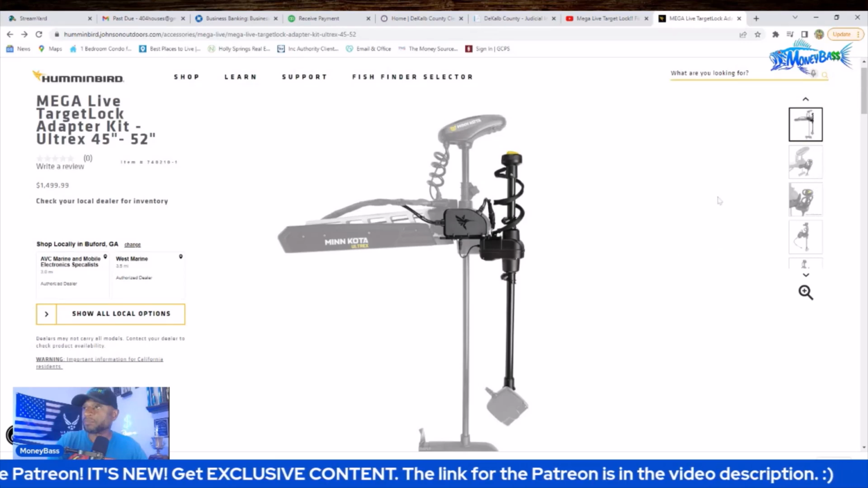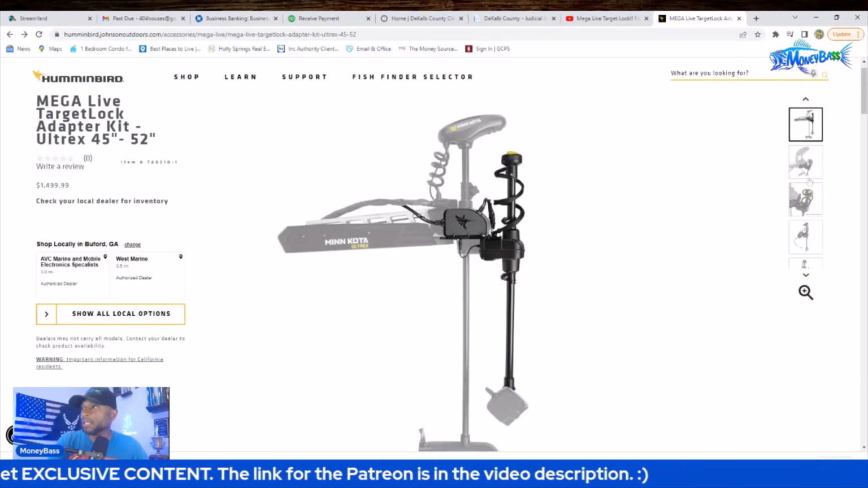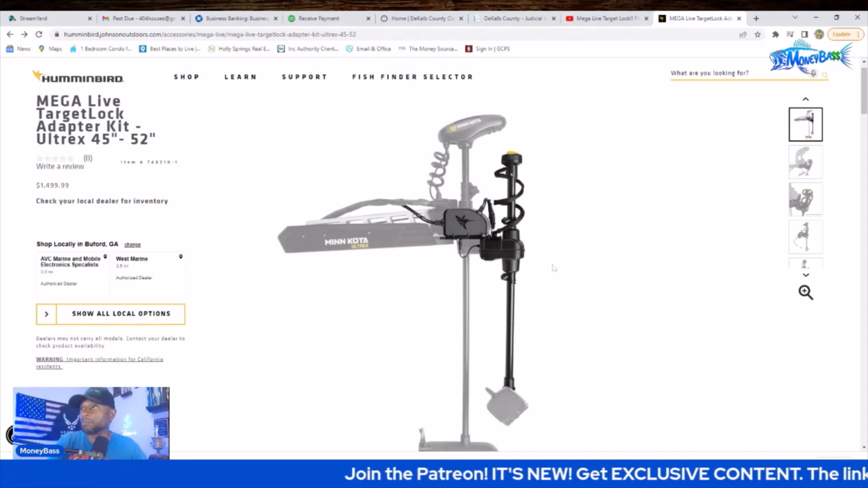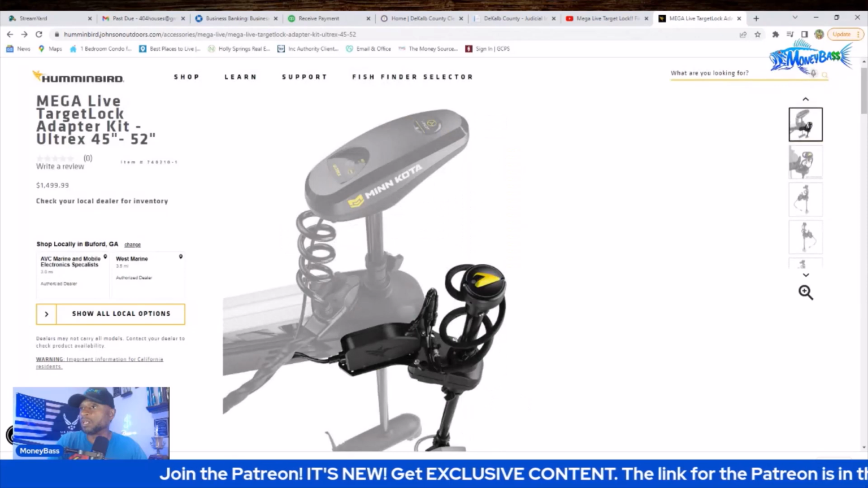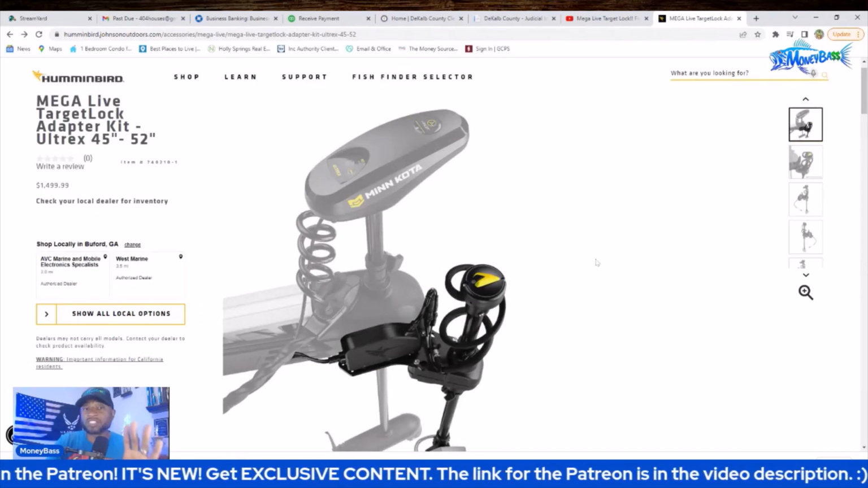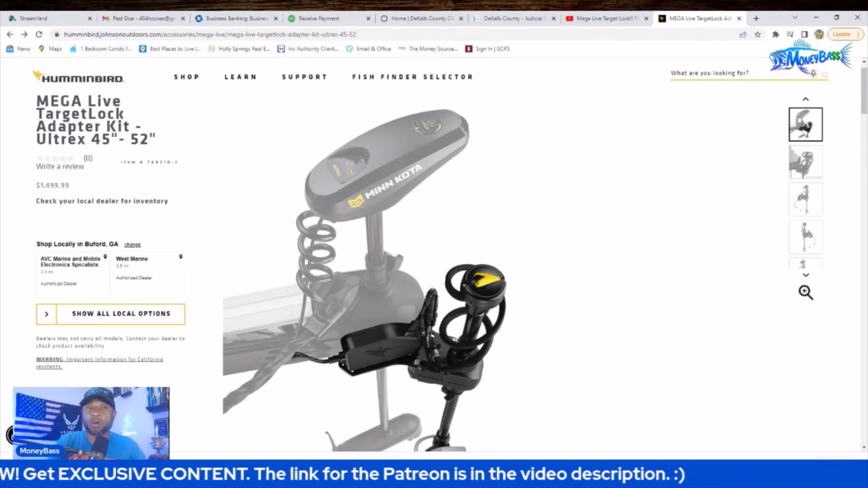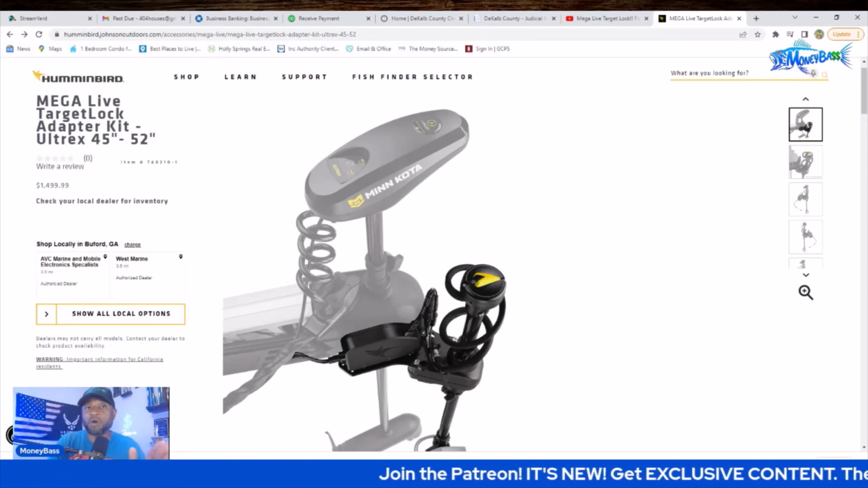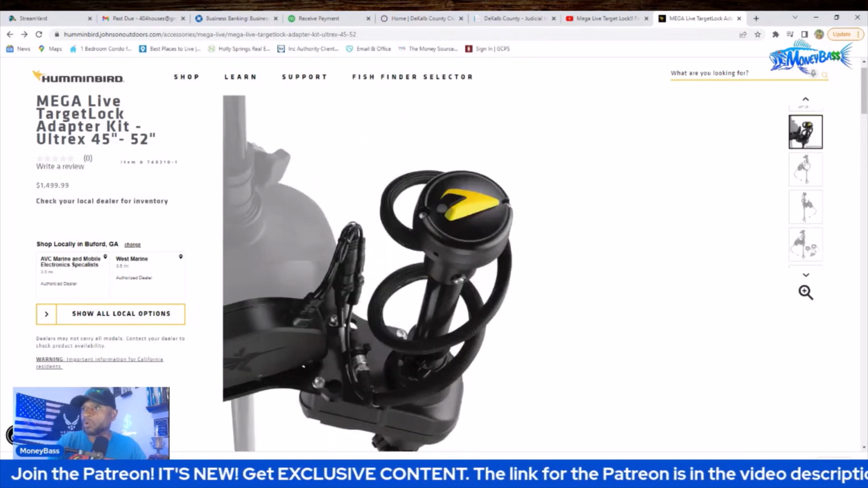All right, so this pretty much shows the shaft and everything, and you can see the motor on here that controls the unit, and it looks like it is adjustable, because with it being adjustable for the 45-inch to 52-inch shaft, I'm pretty sure that this part right here will allow you to move this up and down depending on the water depth that you are in. All right, and another feature, sometimes it's just a small thing, guys, that being out on the water over time, you notice will help you out a lot. This right here, this arrow, which will let you know which direction the beam on your Mega Live is facing, that right there is very critical.